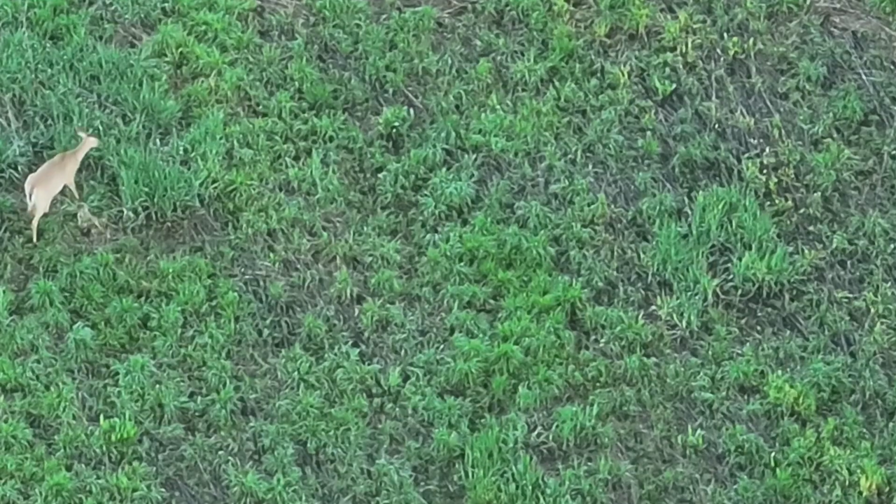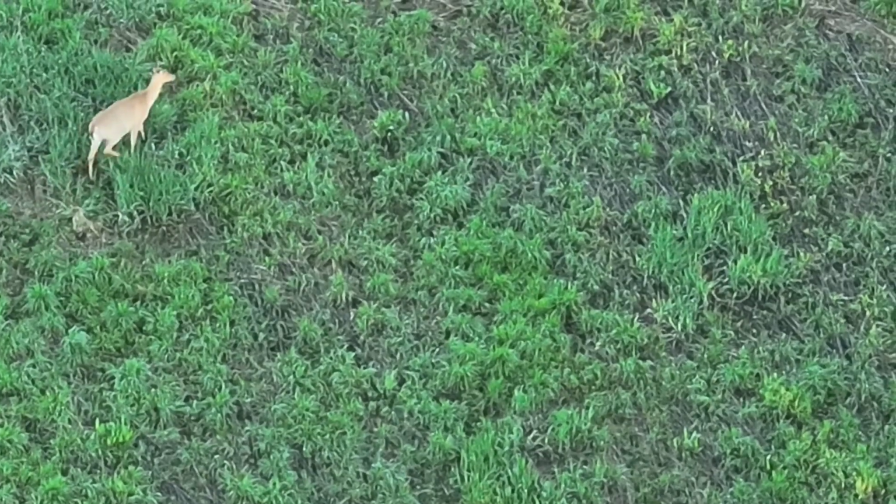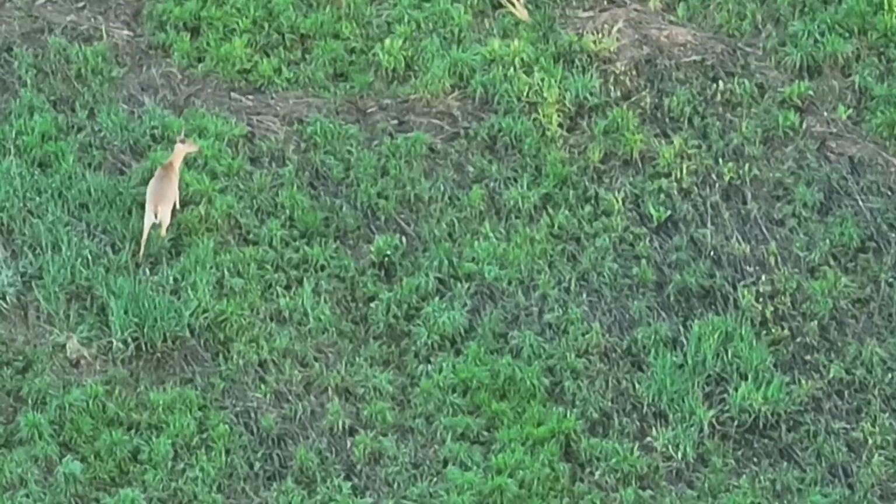If you count them real quick, 1, 2, 3, 4, 5, 6, 7, 8, 9, 10, 11, 12, 13, 14 over here. And that was counting fast. I might have missed some. Here's a deer. I keep saying it, but they kind of stick to the trails. And it was just a lot of deer in a very small area. There's maybe another one, 15, straight down there.